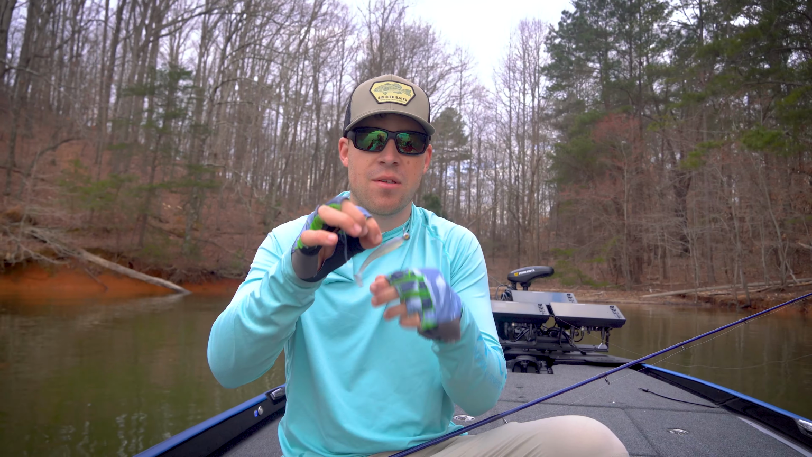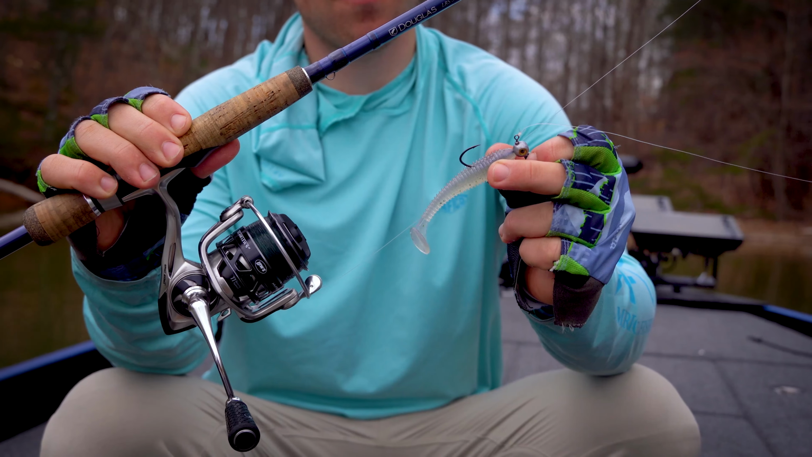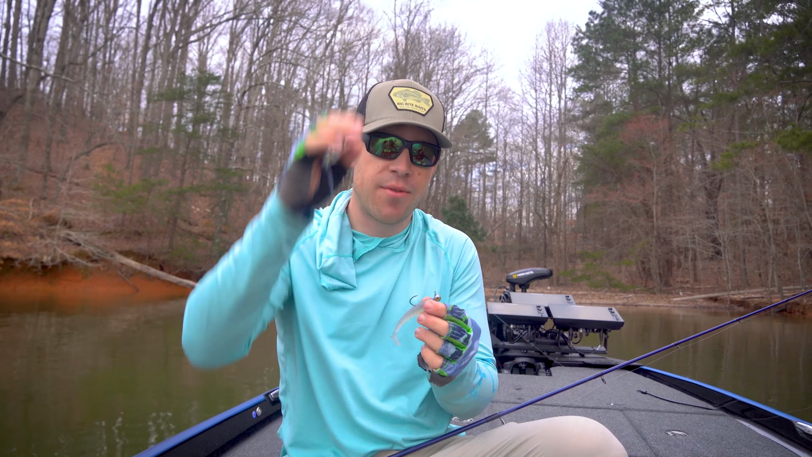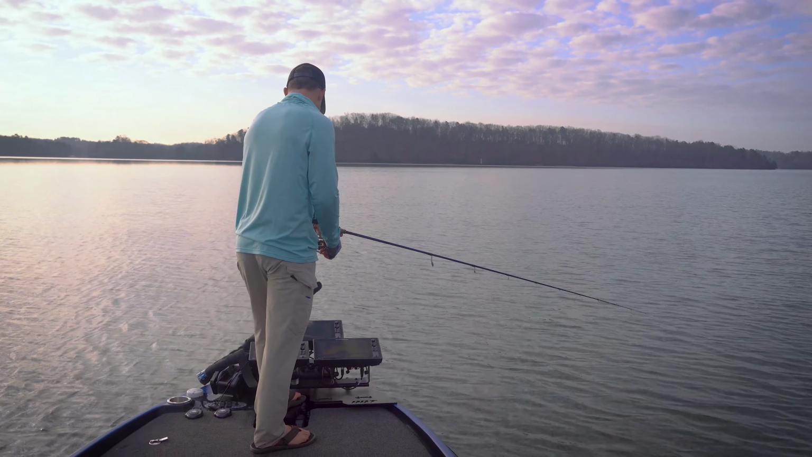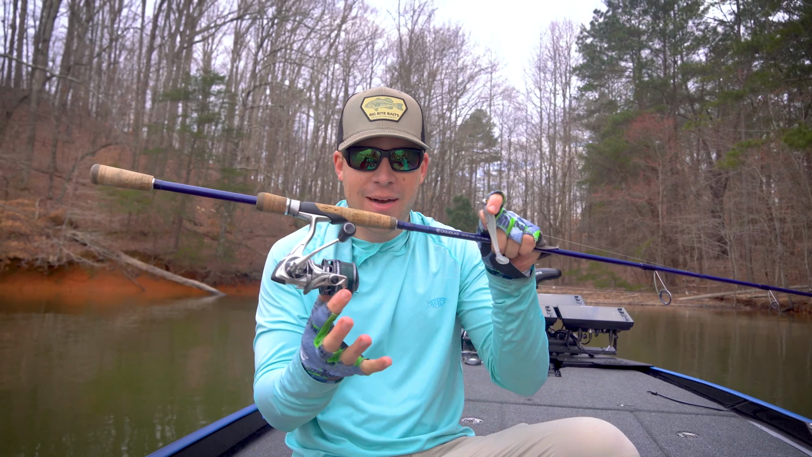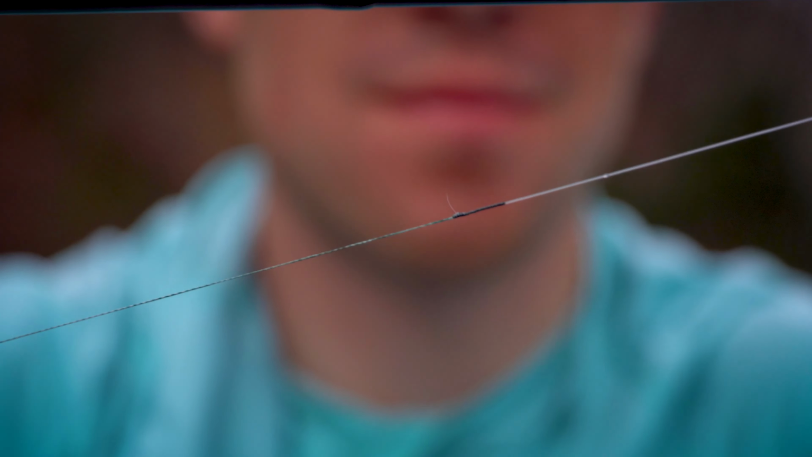So for my swim bait setups, I like a 7'2" to 7'6" medium action rod. Something a little bit longer where I can throw the bait a long ways, and then if the fish bites at the end of a long cast, I have enough power and enough length in the rod to set the hook. You know, 12-pound Sunline Asagi braid, 8 to 10-pound fluorocarbon sniper leader.